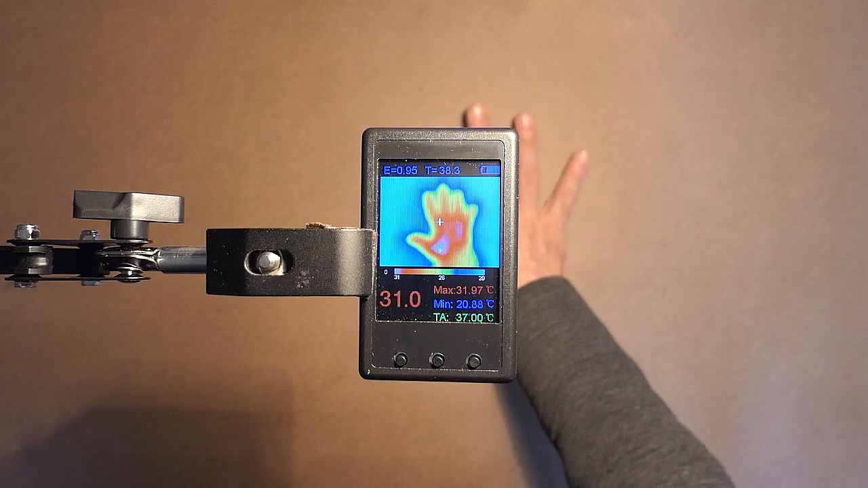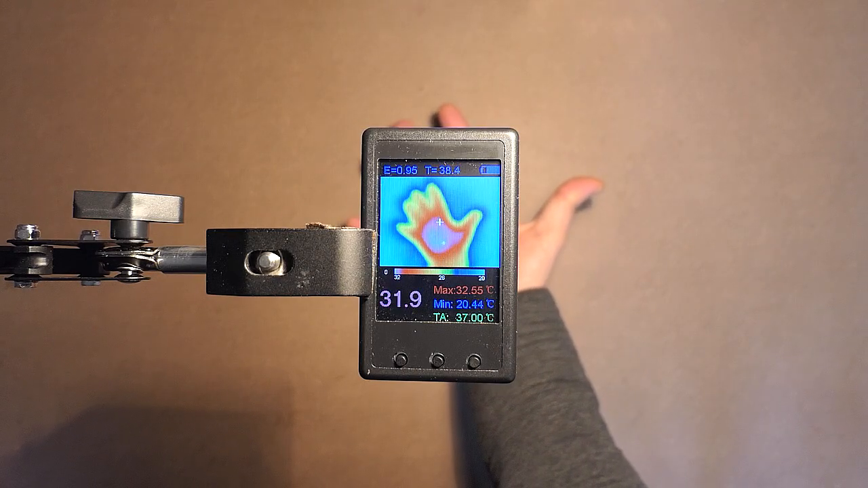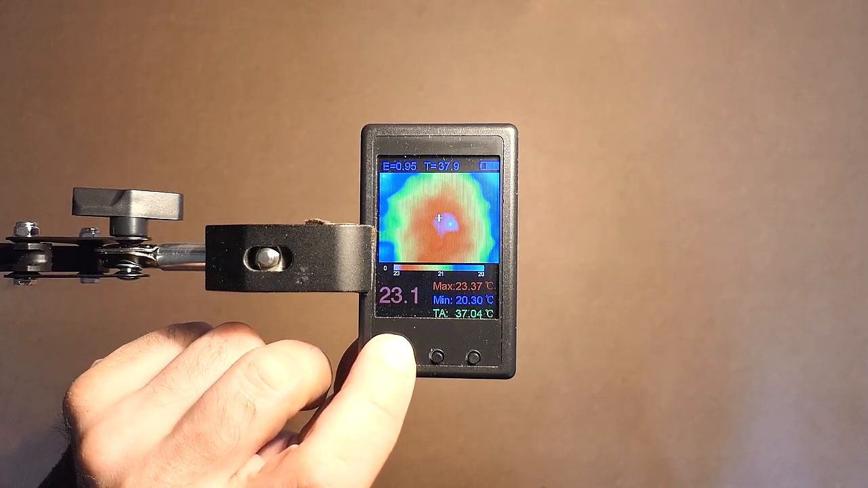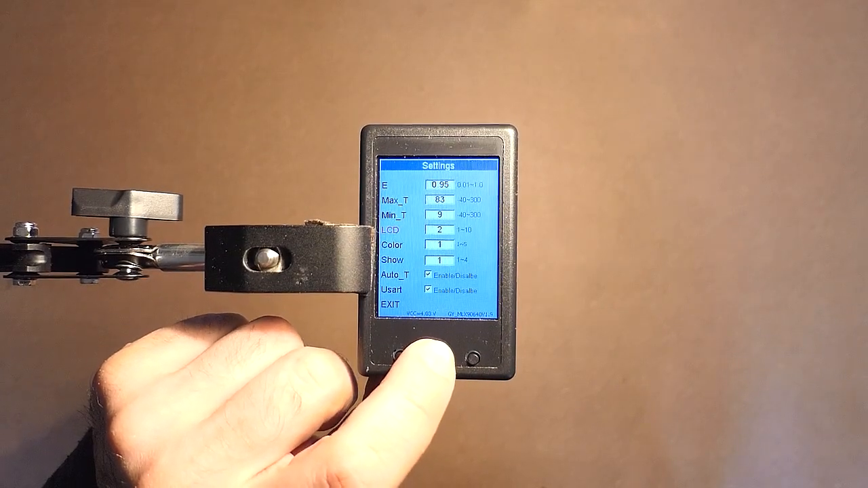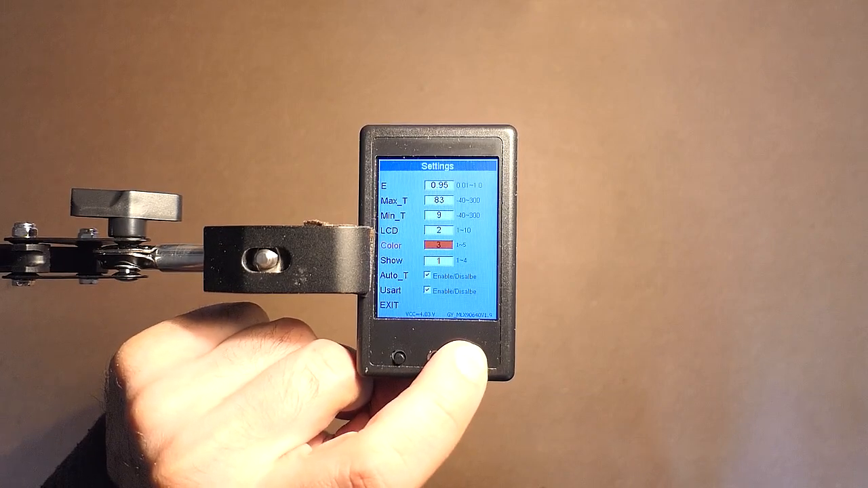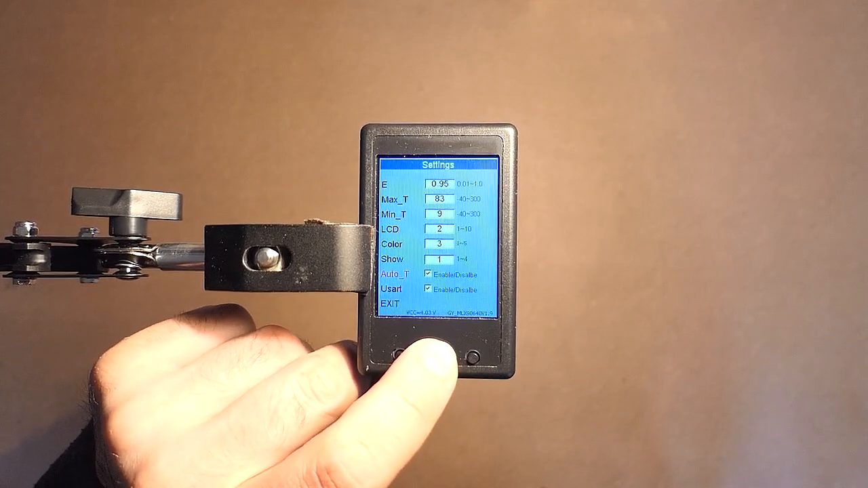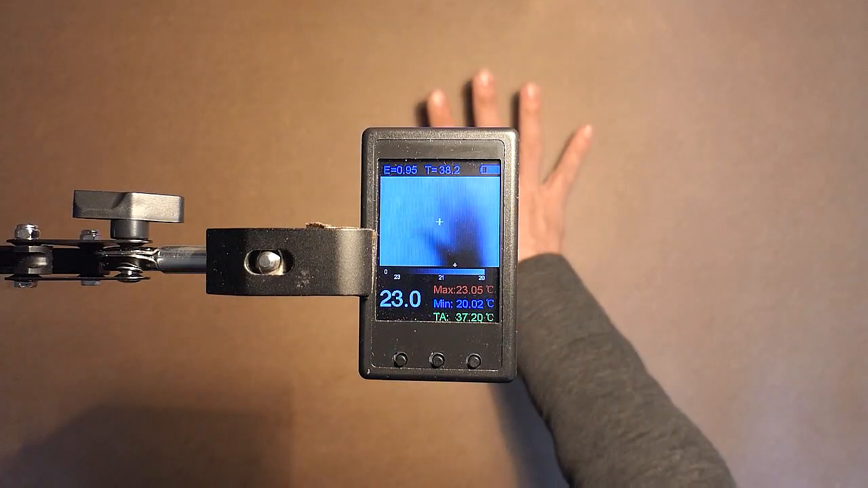Non-standard one. But anyway, we see it. Black and white.